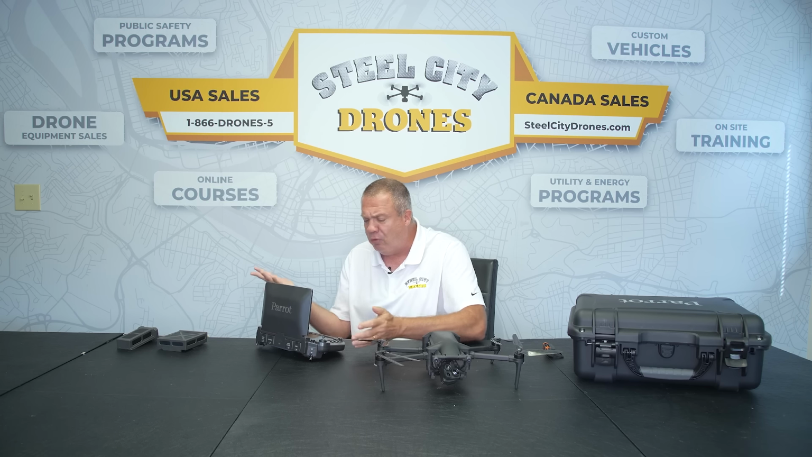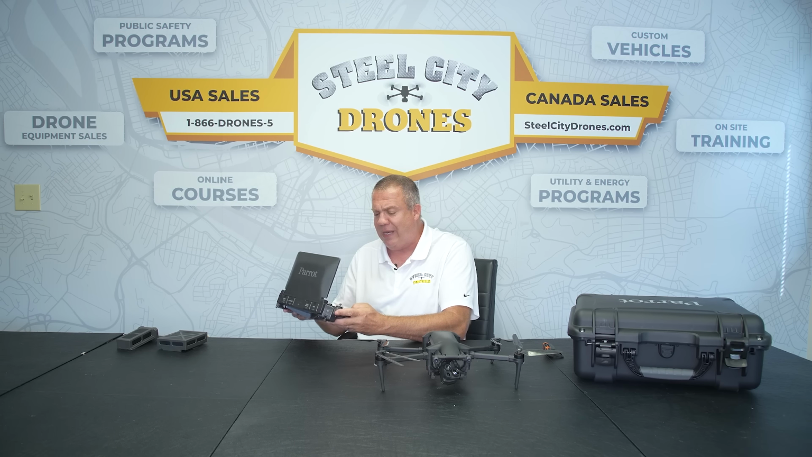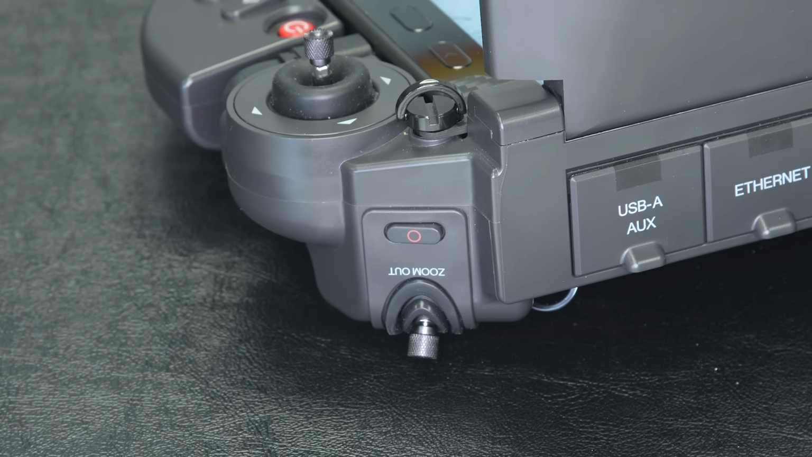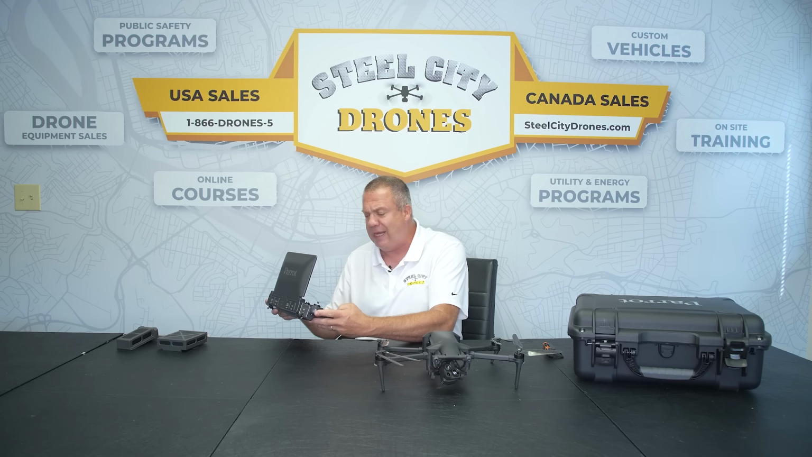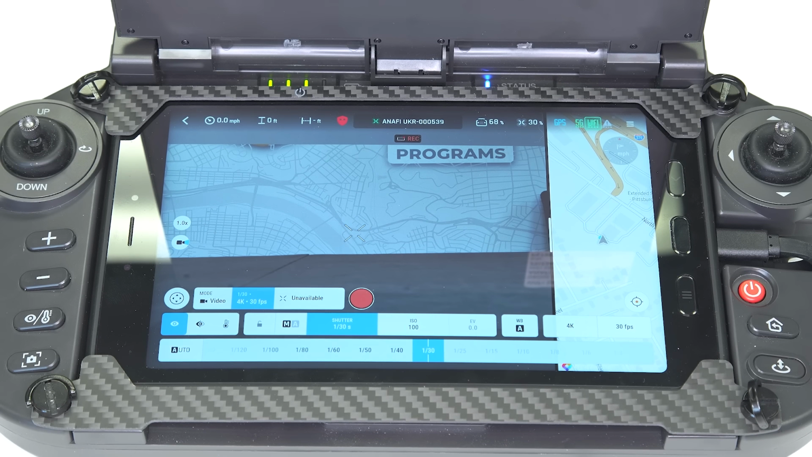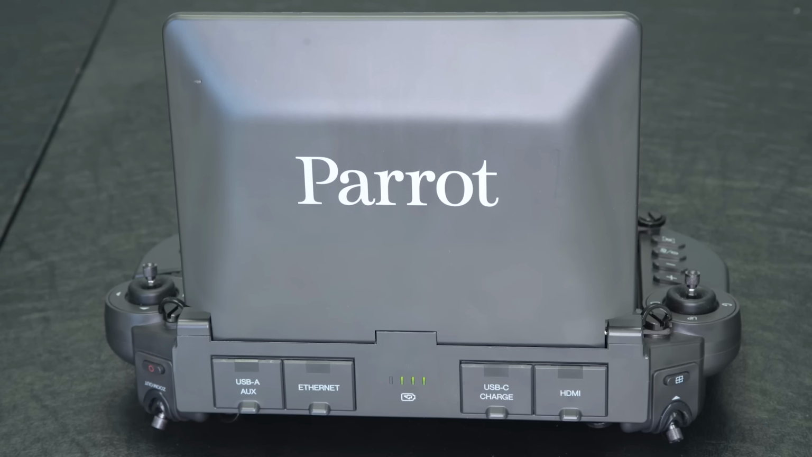And when I'm looking at the controls, we have the standard roll and zoom in the back, as well as a couple hotkeys on the sides. It is powered by an 8-inch Galaxy tablet. So for the back of the remote controller, we have a lot of different options.